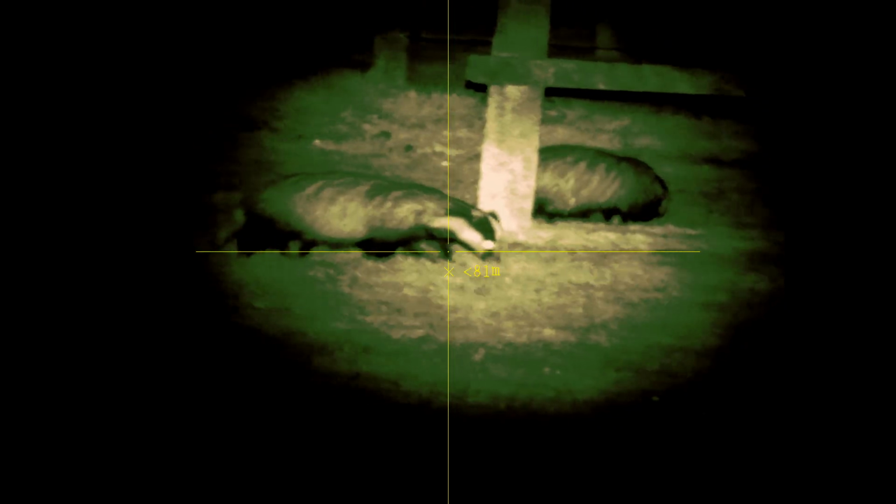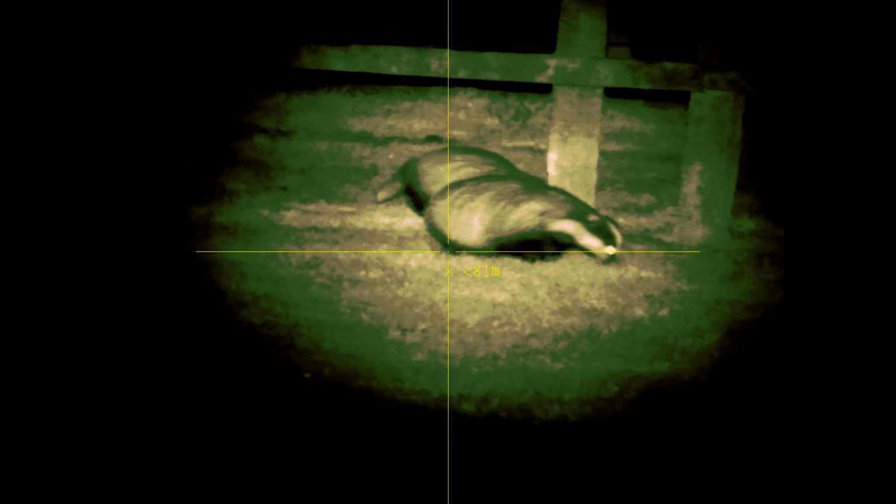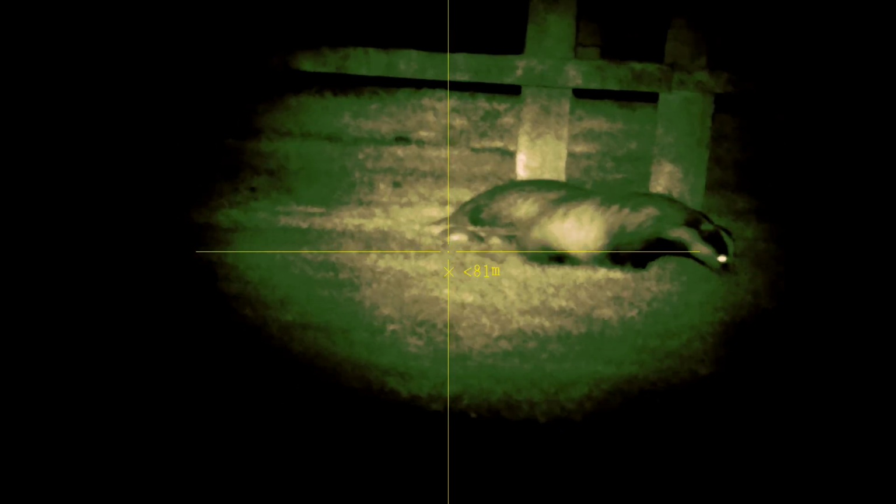That's number 16. I just took a bit of footage of the badgers. There's at least 3 here on site. They're currently ferreting around over there, grubbing around for worms and stuff.